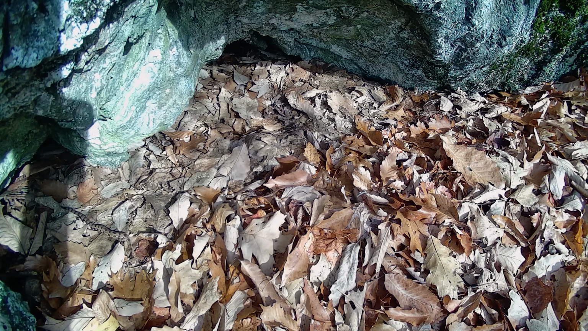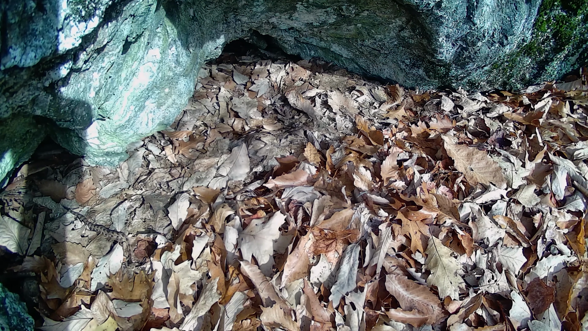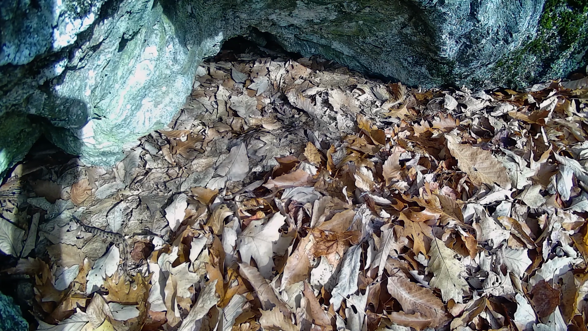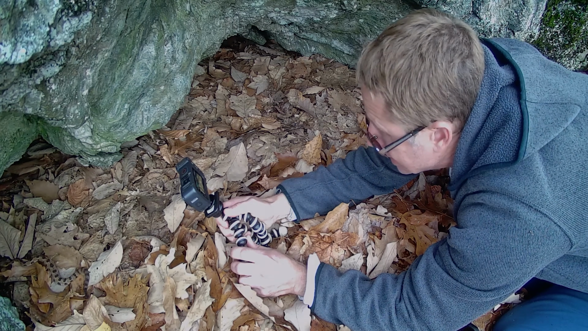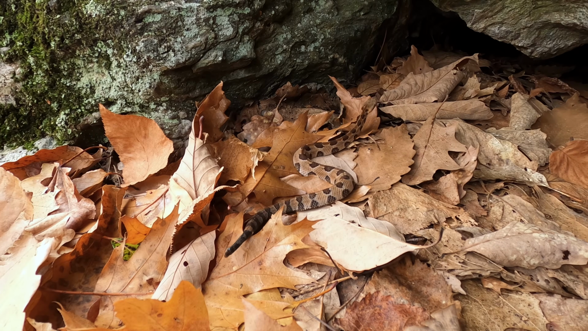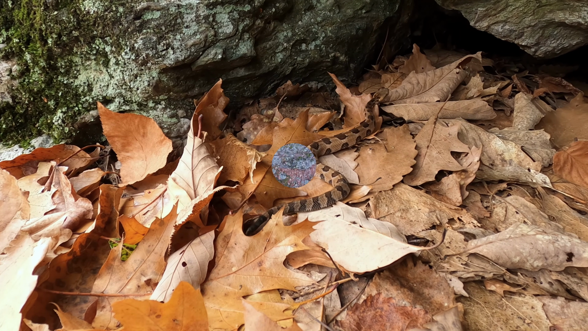This footage was captured only minutes before I arrived on scene to collect the memory card from the trail camera. I walked up to the den quickly, not expecting any snake to be out. Sound familiar? And I felt bad that I frightened this little guy back into the den, although it was becoming overcast and it wouldn't have remained out much longer.